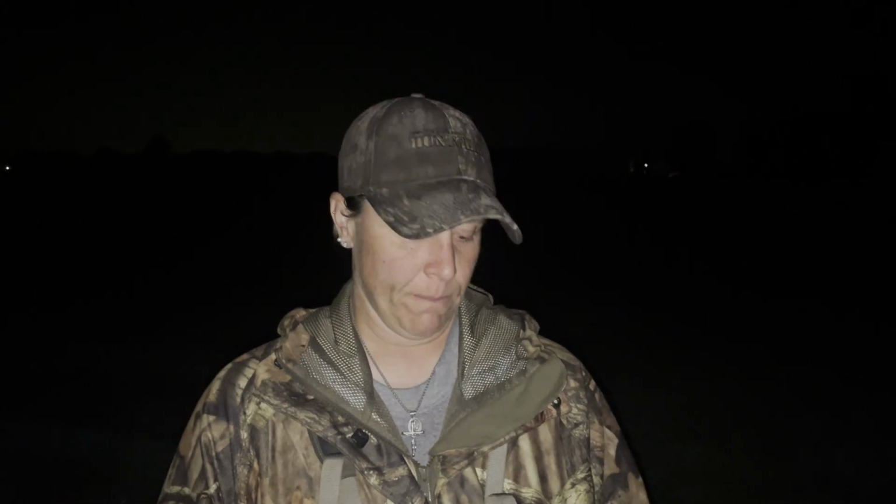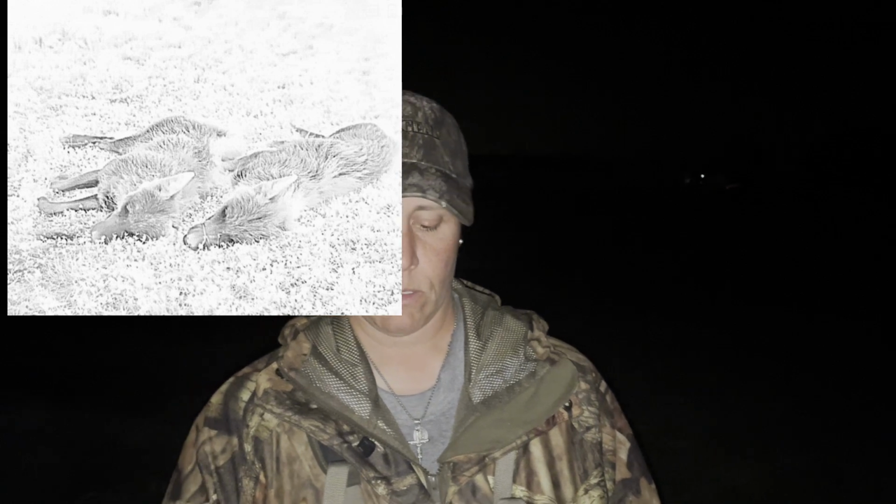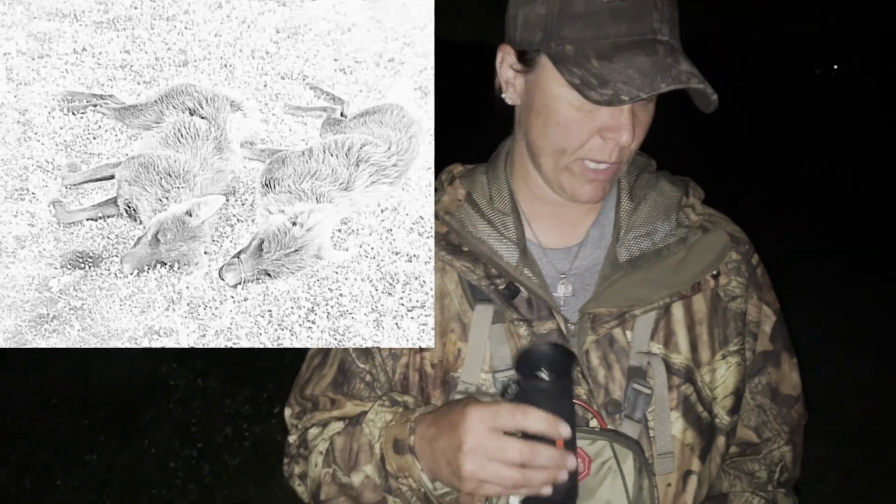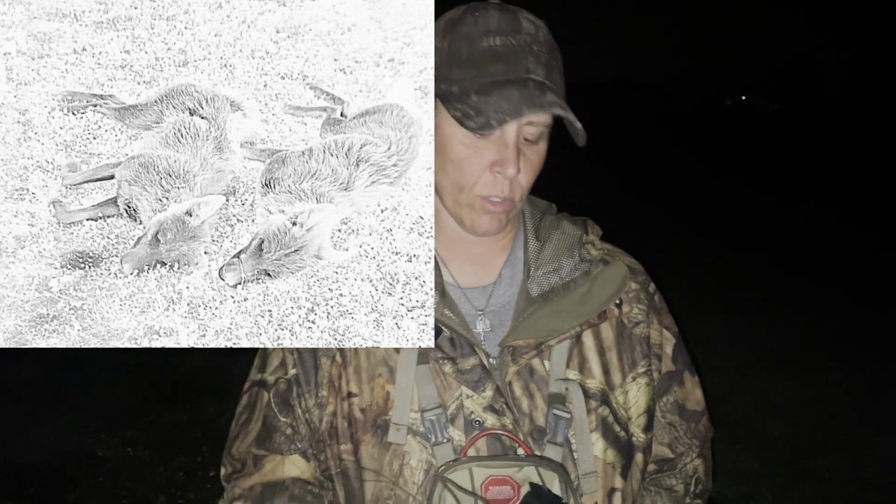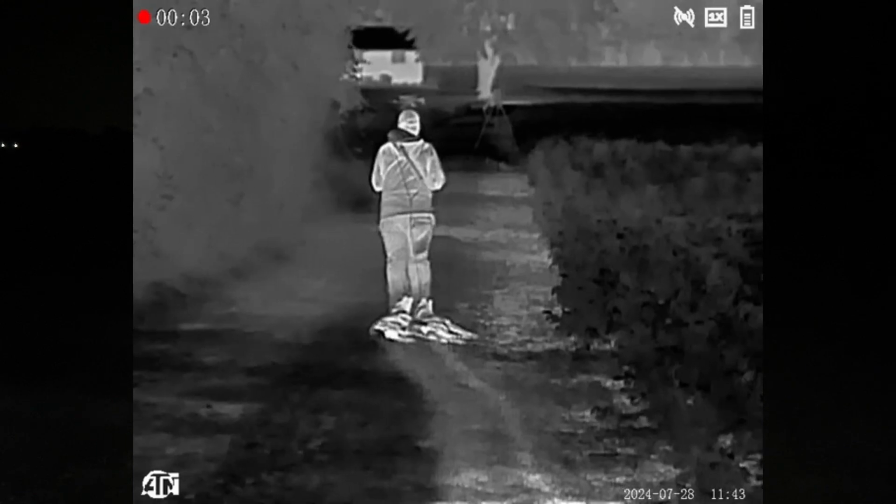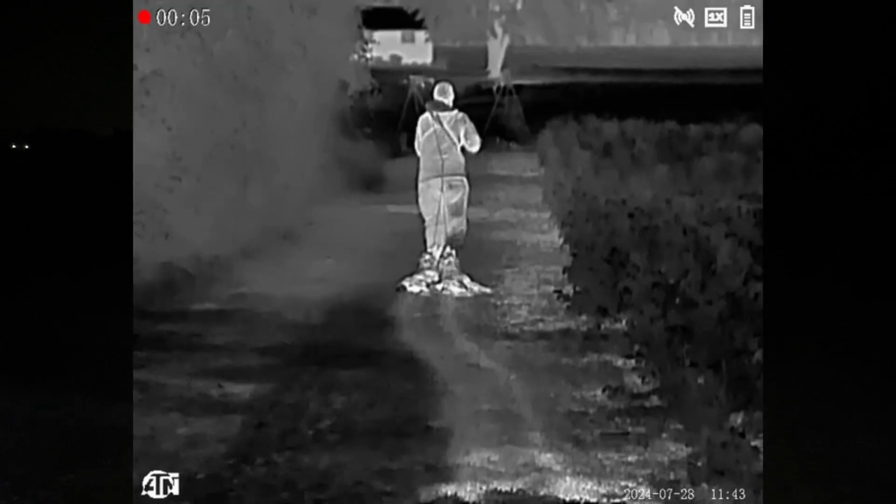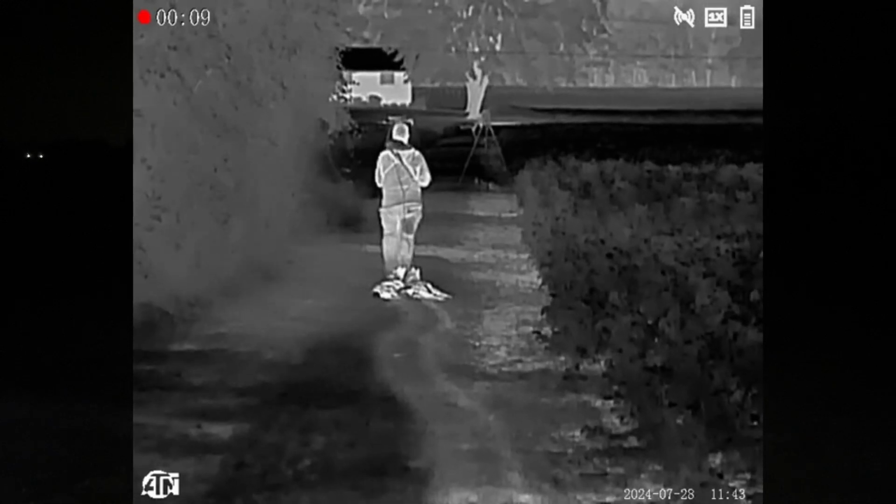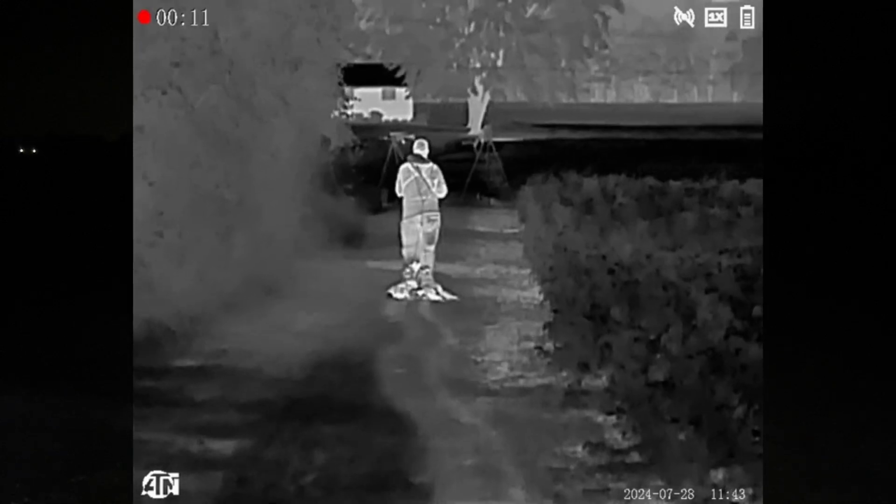Using the new ATN stuff has been good. I switched out my other one for the Blaze, and it's pretty nice. I got some cool pictures with it too. It's really cool to be able to take video and point at people without it being attached to a scope, because you're effectively pointing a gun at someone. So we got a little bit of that. I think Brian got a video of me dragging the 2 out earlier.